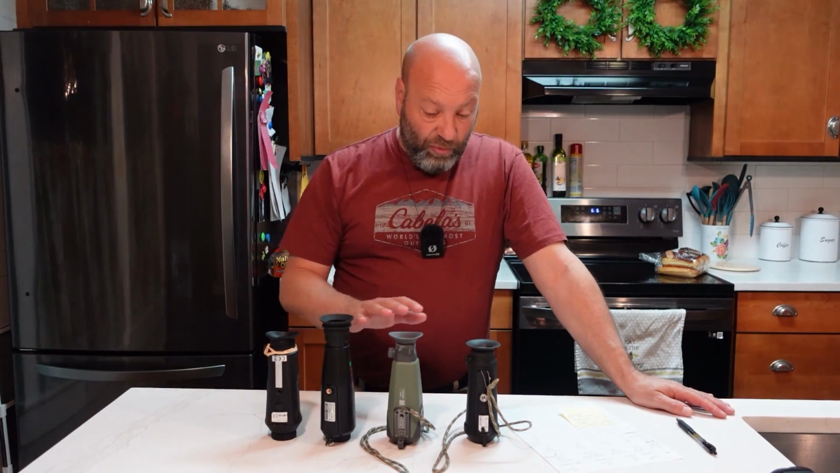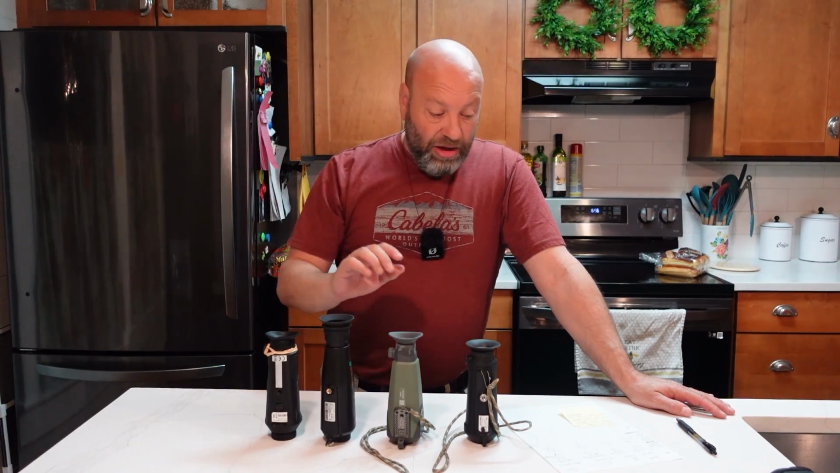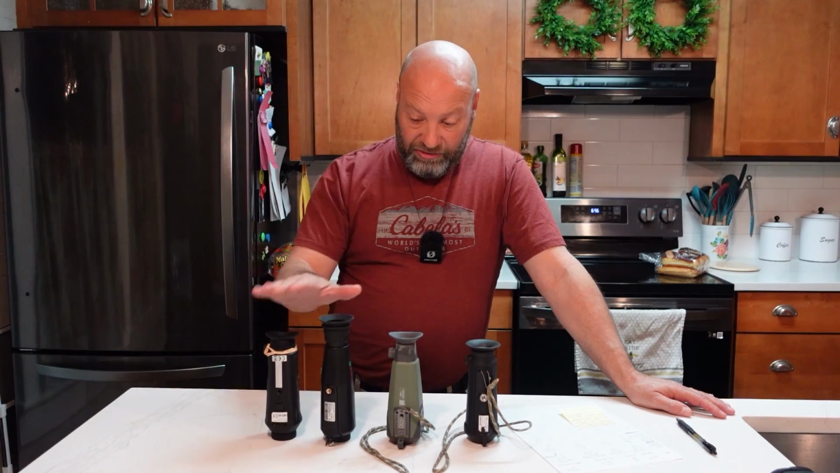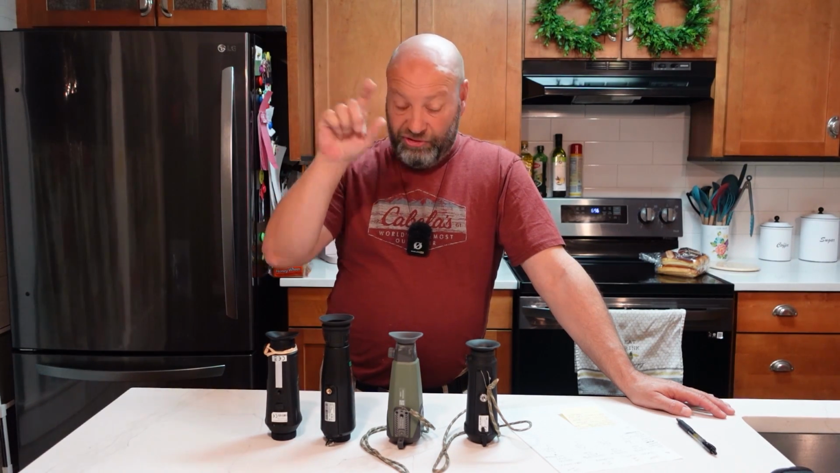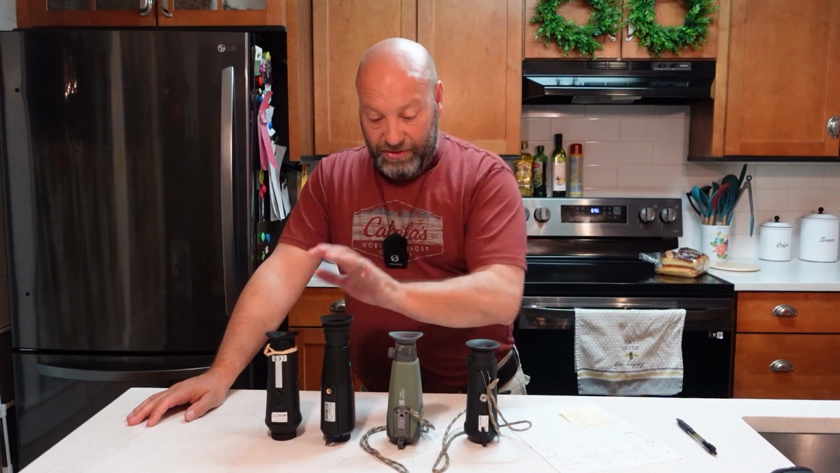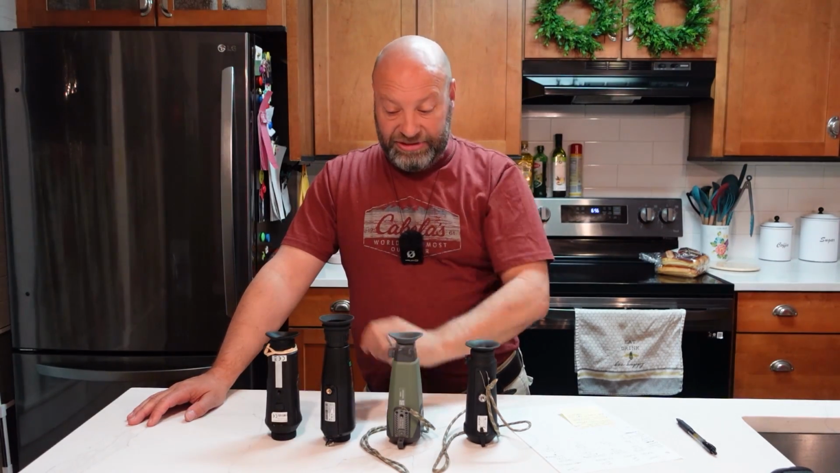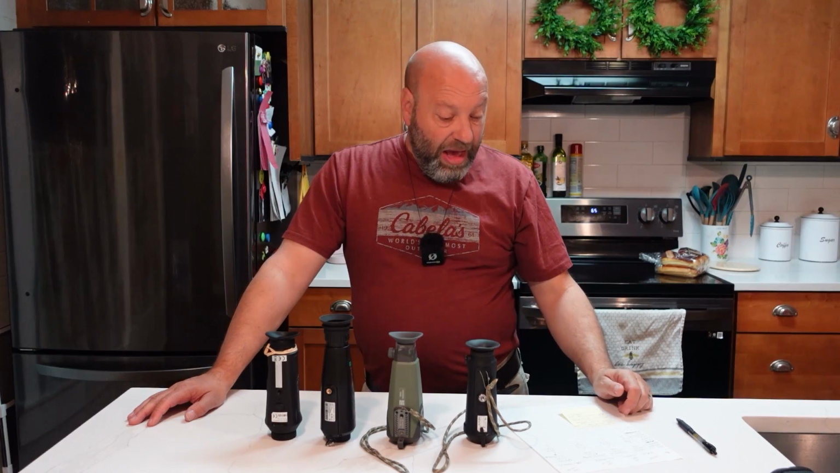All of them will let you hook up a phone and run an app and actually watch what you're seeing through here on your phone. You have that in these. You also have picture-in-picture in these 3 right here, so you can see it wide and have a zoomed-in little picture-in-picture in every one of them. And burnout protection is in these 3 right here too. I don't know if it's in here, I couldn't find it, but that's basically where if you happen to move and turn and hit right at the sun glowing right into it, it won't burn out the sensor. They have a protection feature in them.